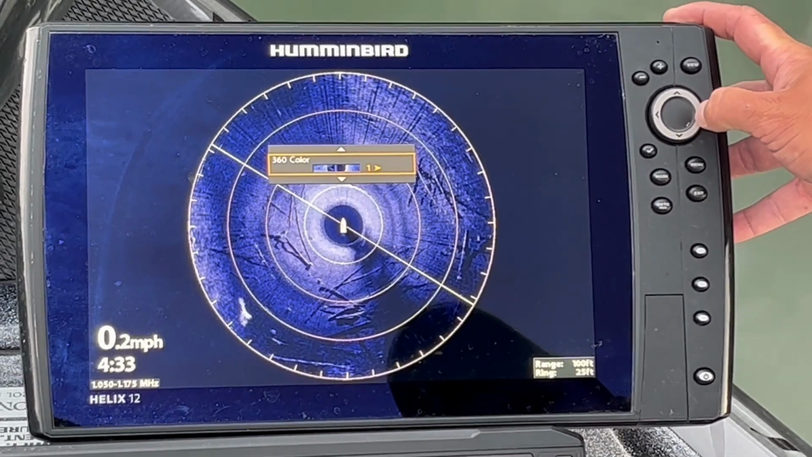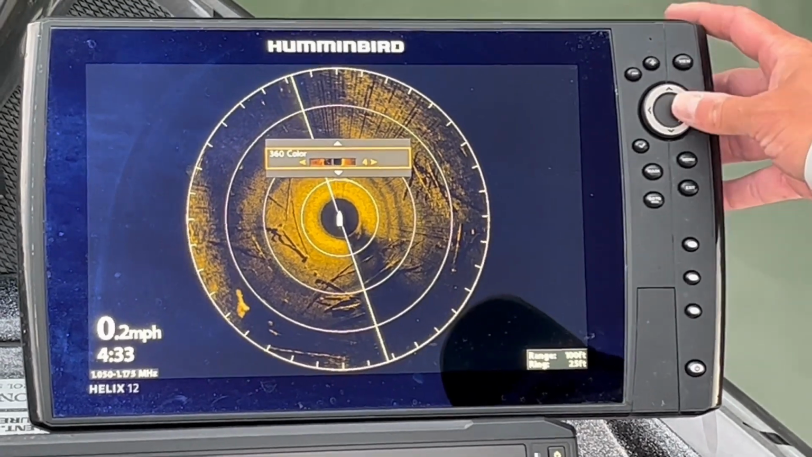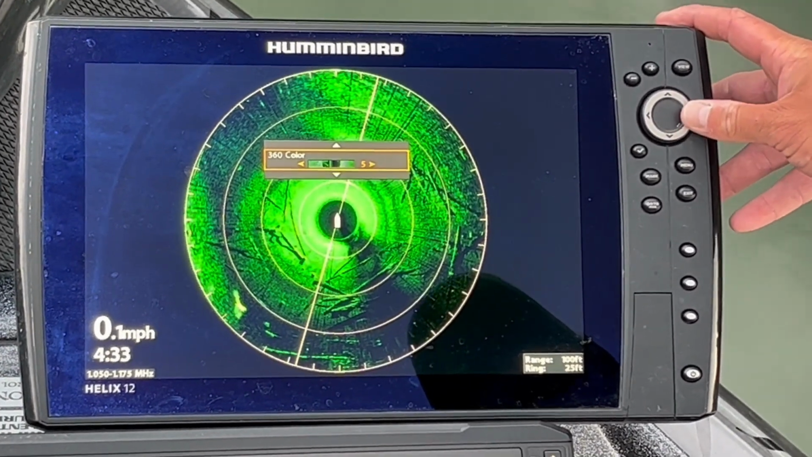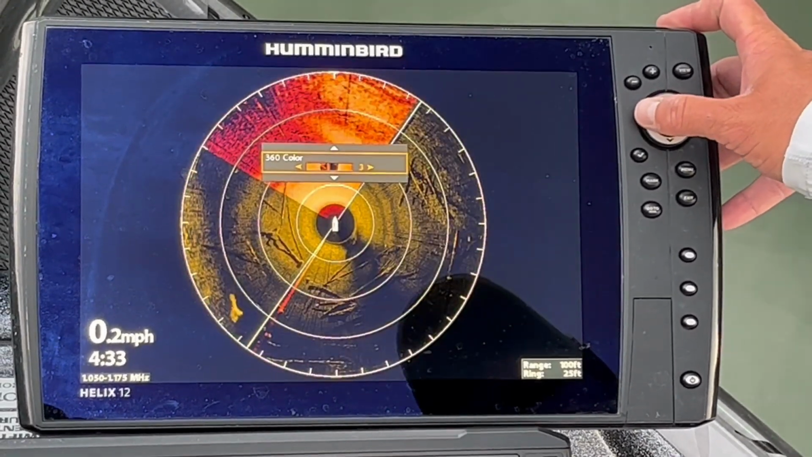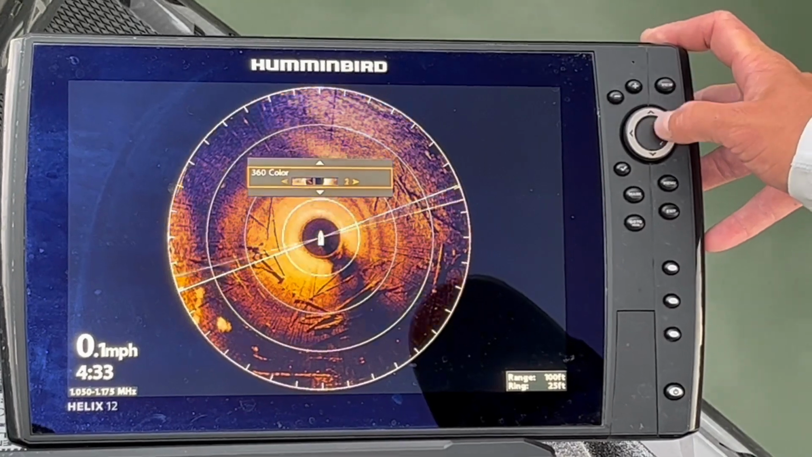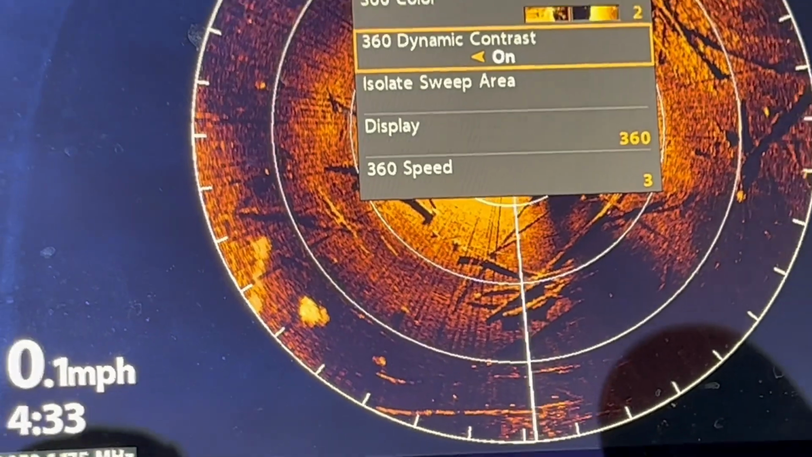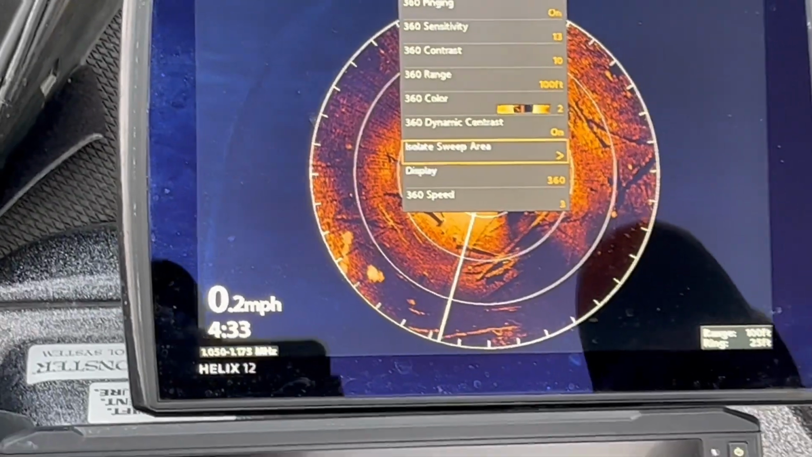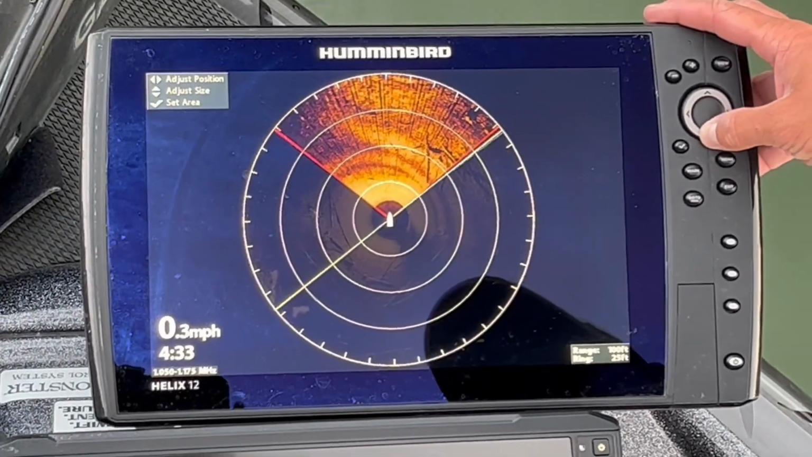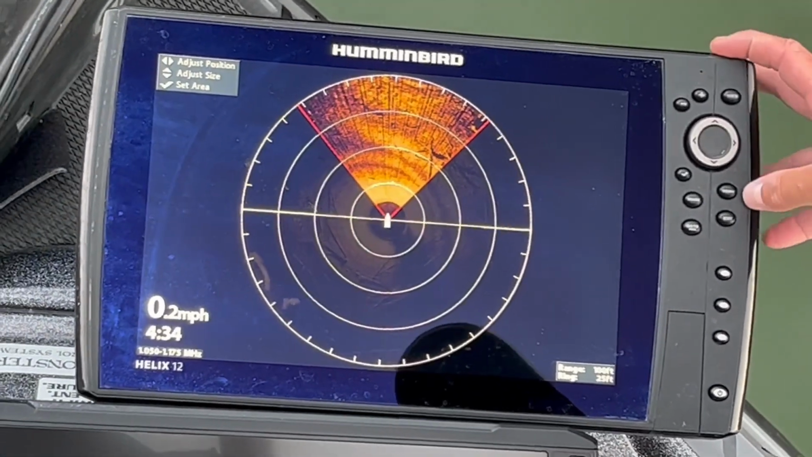360 color, you can play around with this and it's kind of an eyesight thing. If it's cloudy outside or if it's bluebird skies, there may be a color that's better for you, or in general, each person will have different preferences on this. But I typically either use color palette 2, which is amber, or color palette 1, which is the blue. And it just seems to really make these laydowns or stumps or any of the shadows really pop out with these two color palettes. Dynamic contrast, I don't mess with that. Isolate sweep area will allow you to adjust where the sweep is actually going. I don't typically use this, but it gives you that option if you want to.